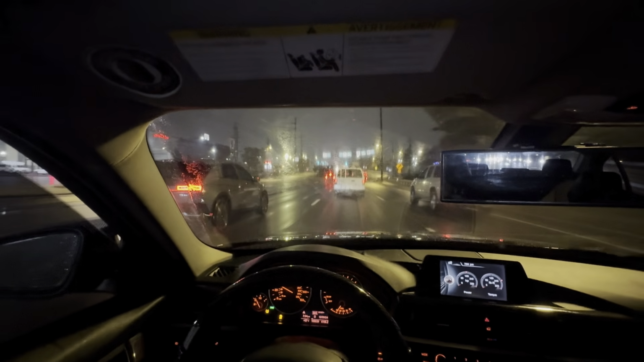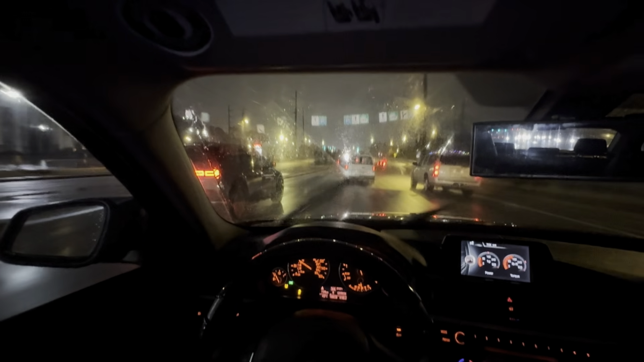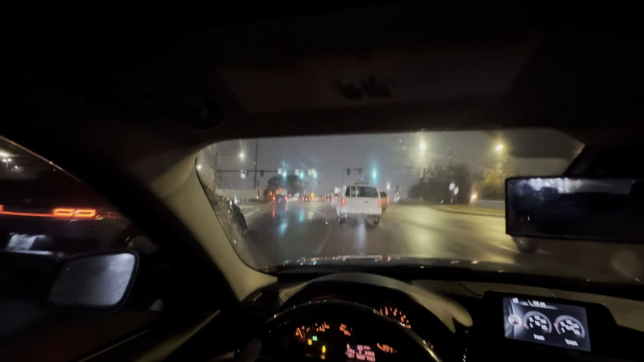Christmas lights on top of this car. Ah. Bro, I want to get the reindeer thing though. We gotta do that for a video.